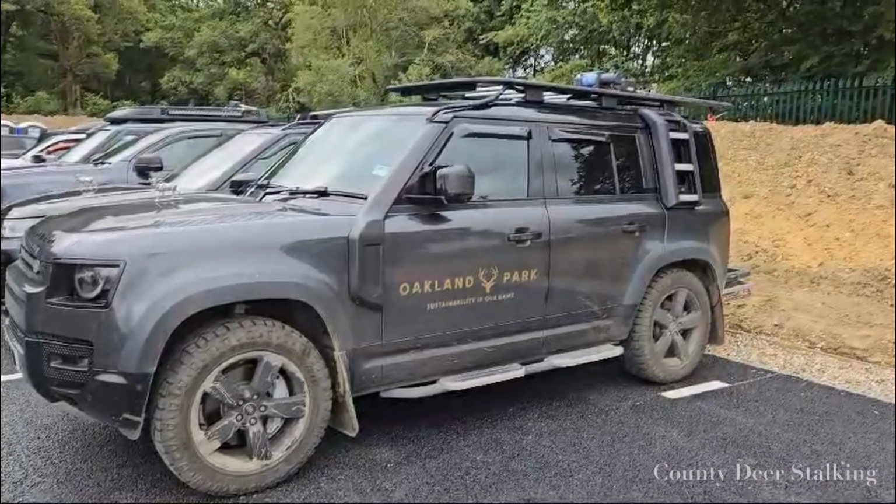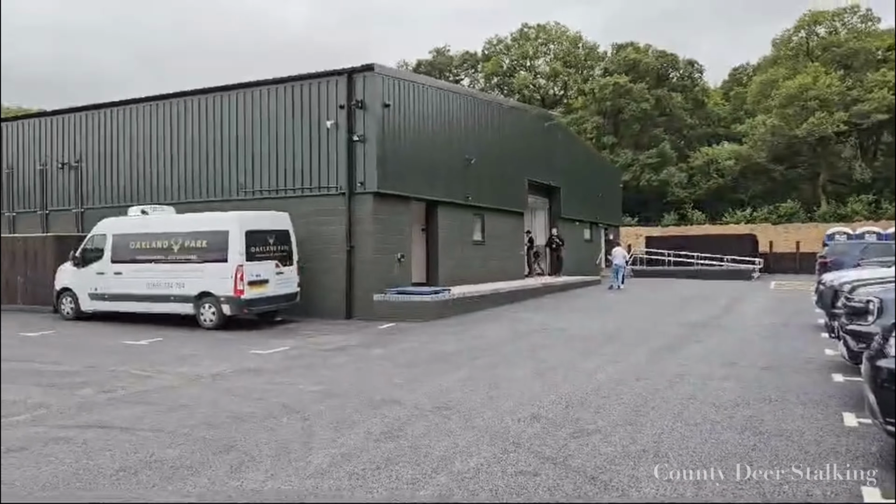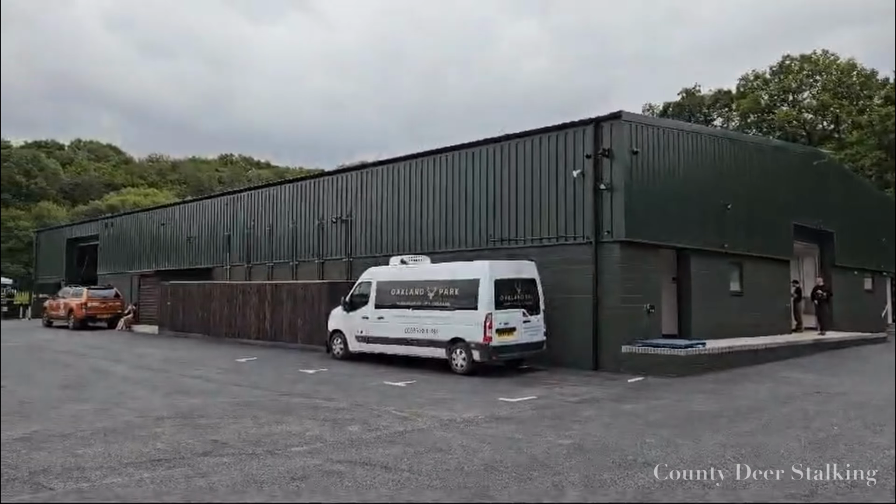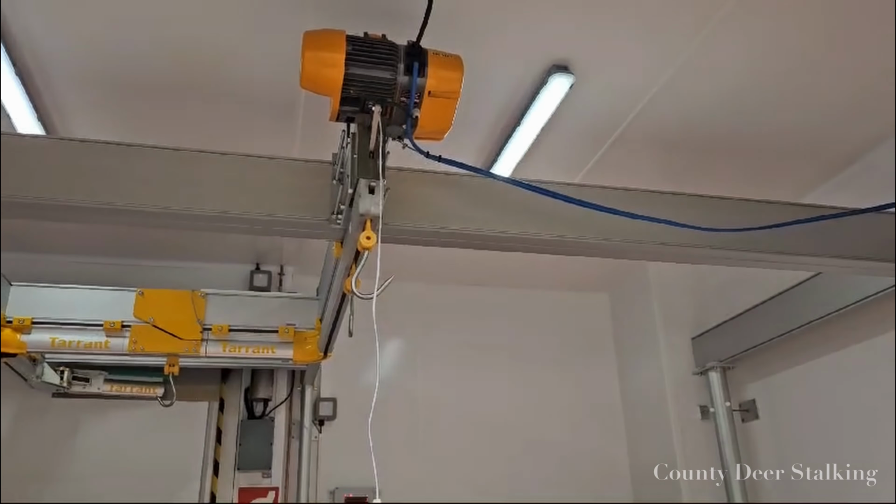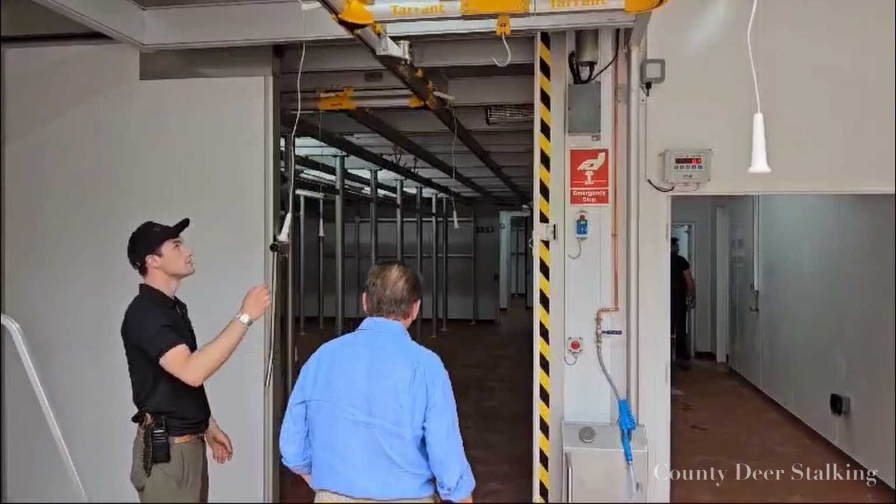We're here to talk to some of the key contributors behind it. John Prince, Alan Hayward and Andy Tarrant are just some of the great minds behind Oakland Park, whose vision it is to provide a place where deer stalkers can drop off and receive a fair price for their shot deer.